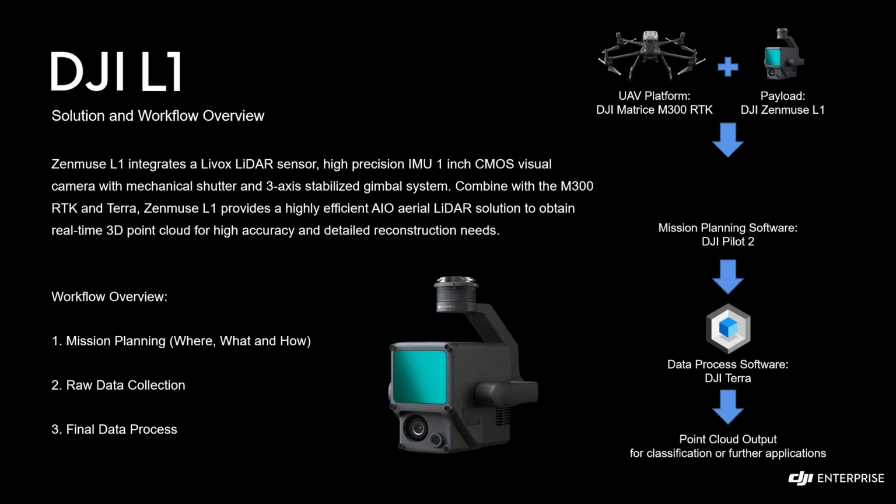And when we're talking about the L1 solution or the workflow, it's extremely straightforward because all the components end-to-end are DJI solutions. So the first step is the hardware preparation. We have the UAV platform, the Matrice M300 RTK drone, and we have the payload, the L1, attached on the bottom of the drone. That's the hardware setup. No additional hardware or software is needed.